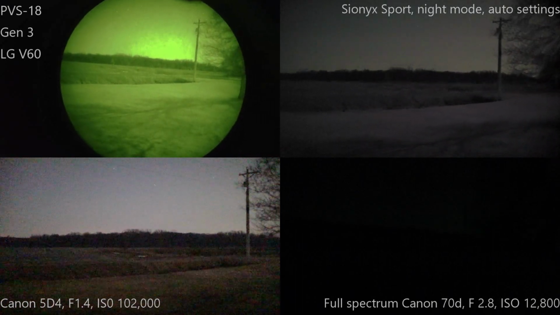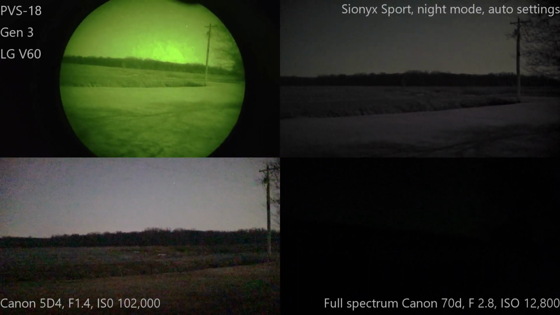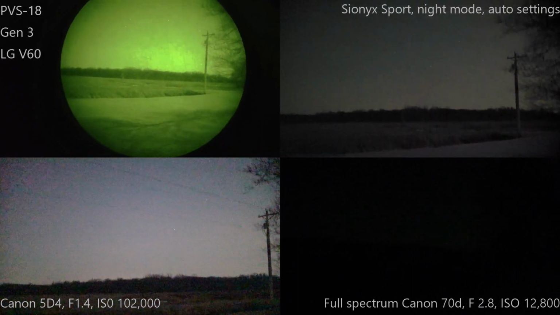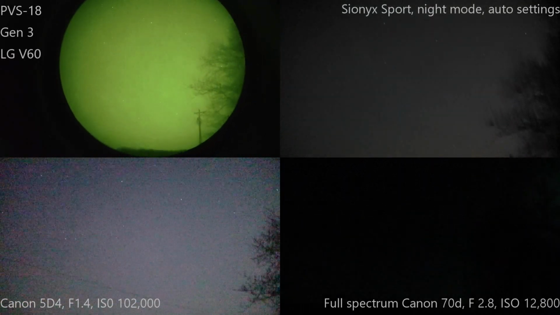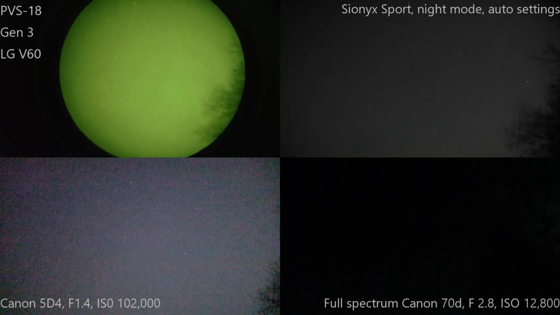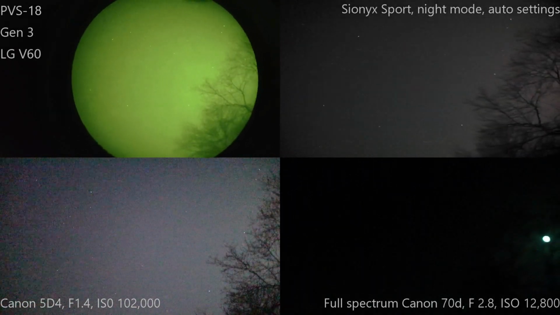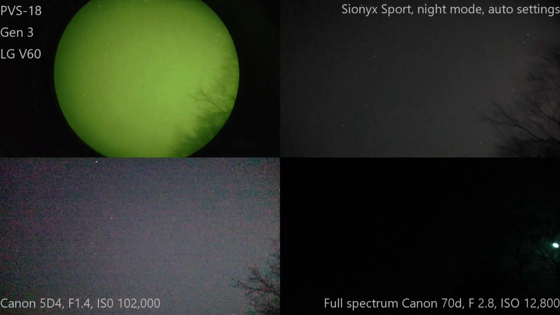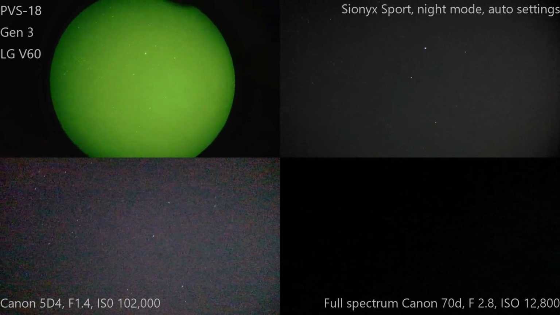Now, let's see if we can see anything like the Milky Way now that the moon is out. Doesn't look like it, because it should be right there. That's okay. Guess that's just the way it works.